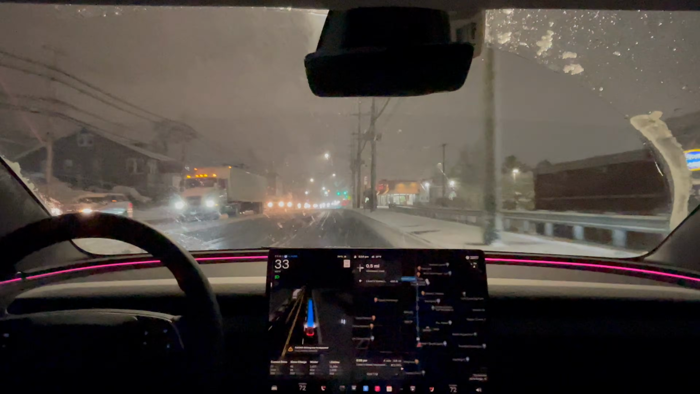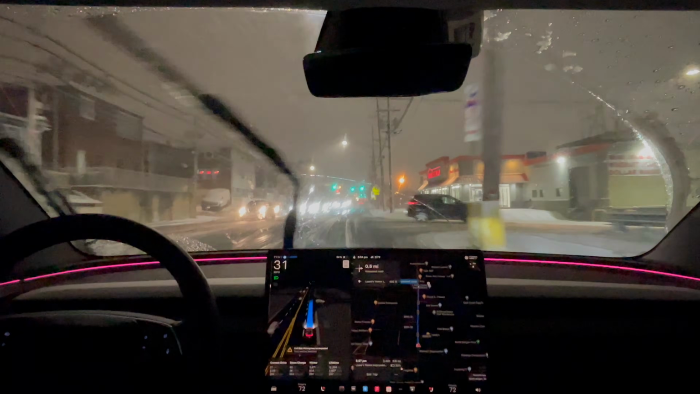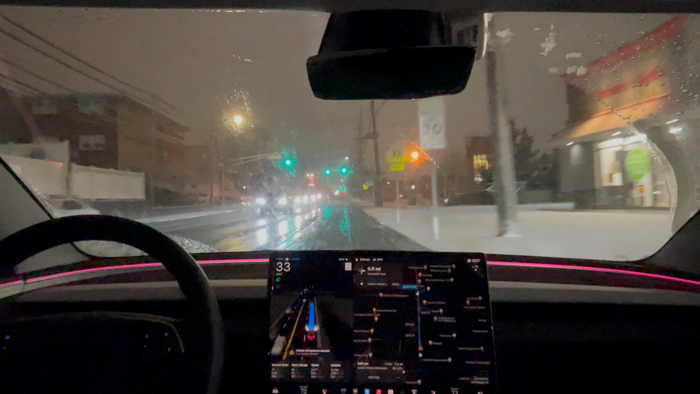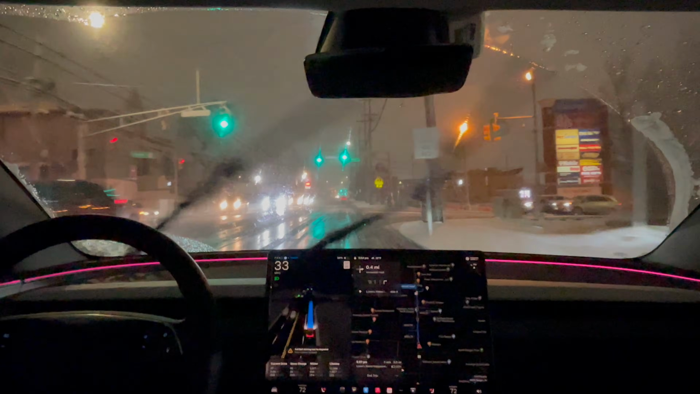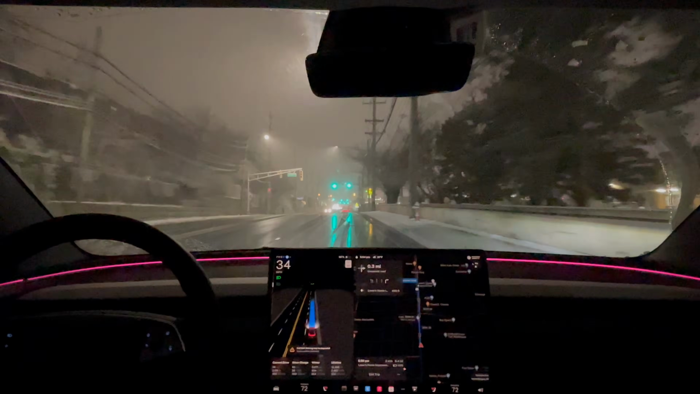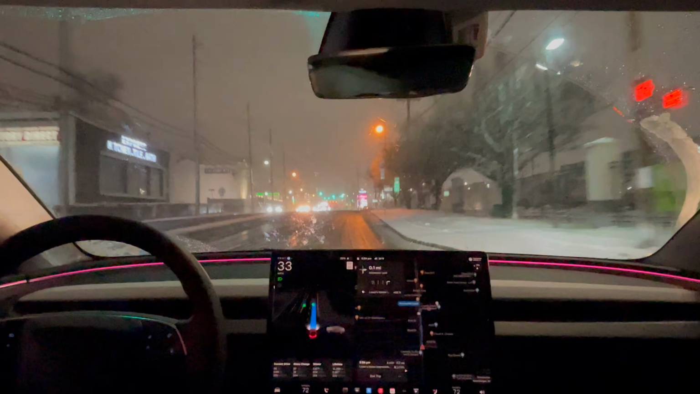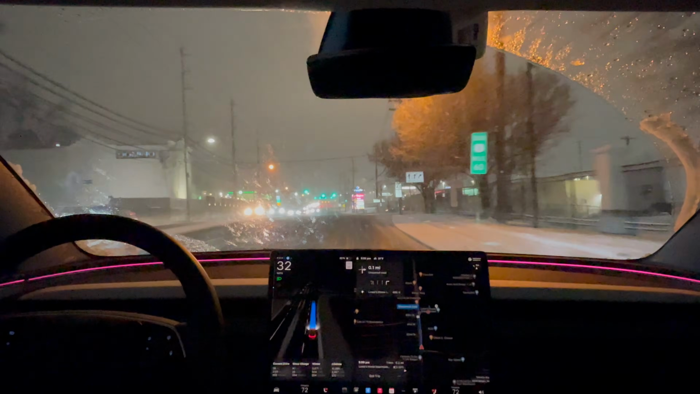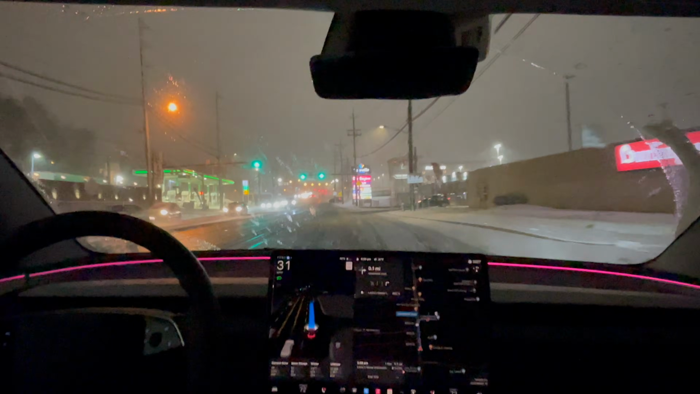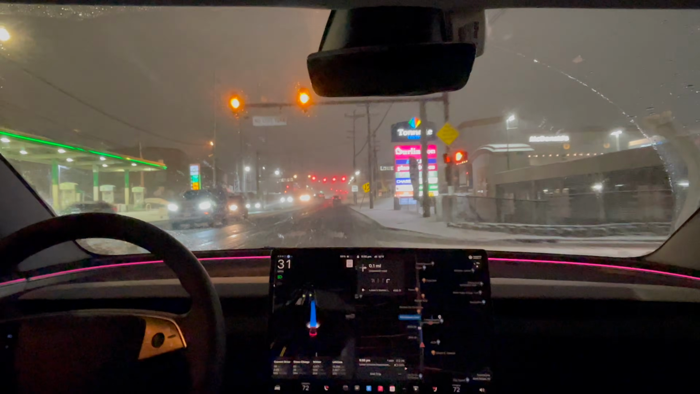Right there, not sure if you can notice that, but the speed limit there was 40. The sign showed 40, but up here it still shows 35. Another sign that showed 40, but it still kept it at 35.